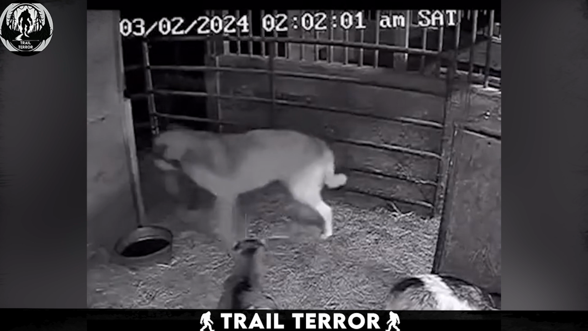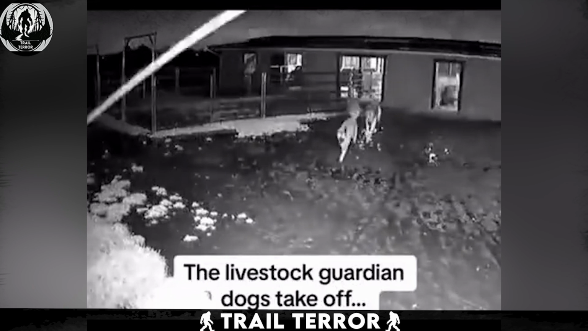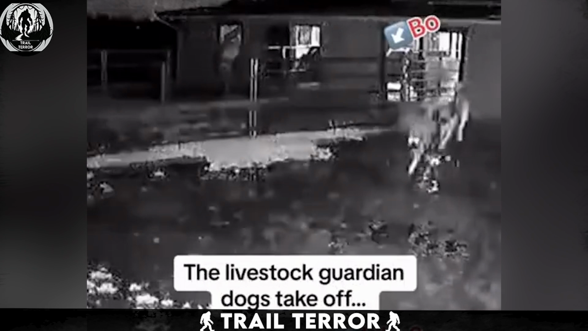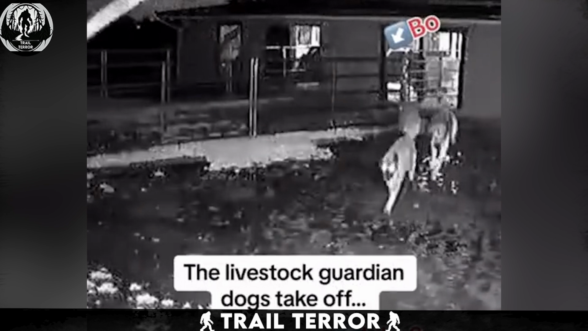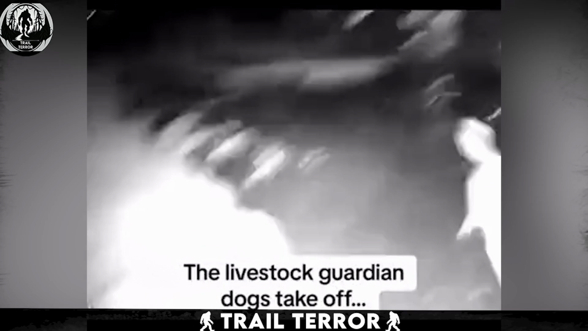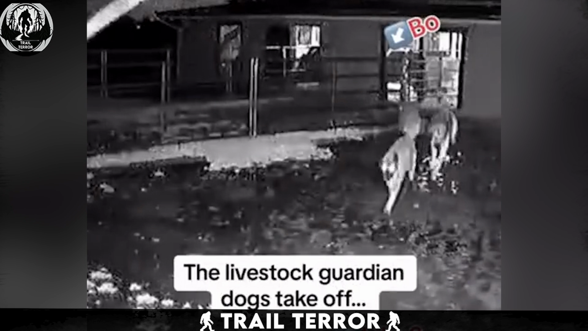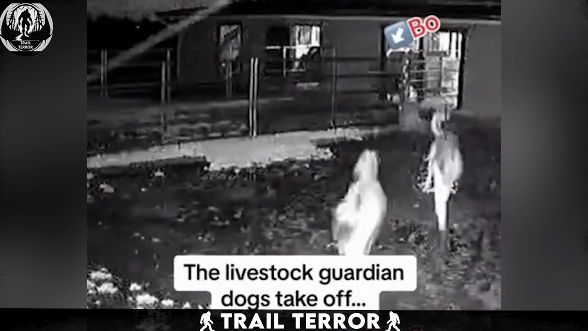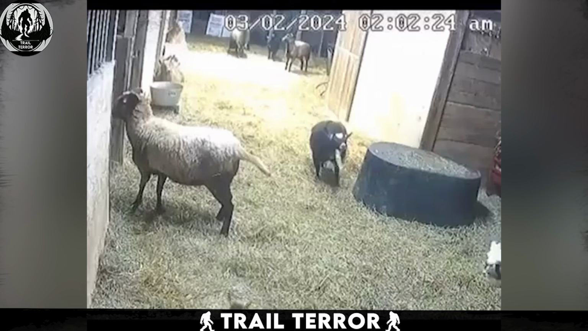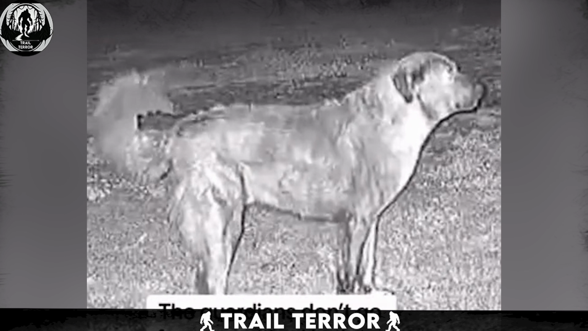Reacting swiftly to the coyote calls, the guard dogs leave the barn and position themselves at the entrance, barking loudly. Their strategic positioning is crucial. They stay close enough to the barn to ensure the safety of the farm animals inside, demonstrating their role as protectors. Their loud barking serves as a warning, which successfully stops the coyotes from howling and approaching closer.